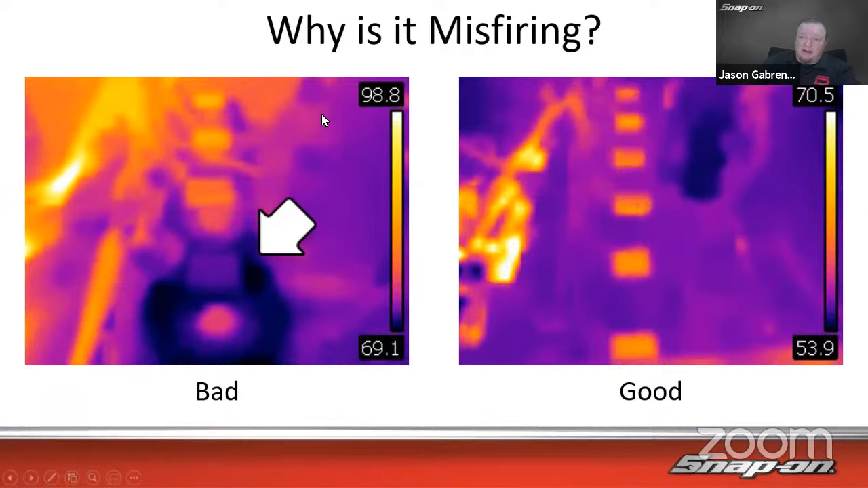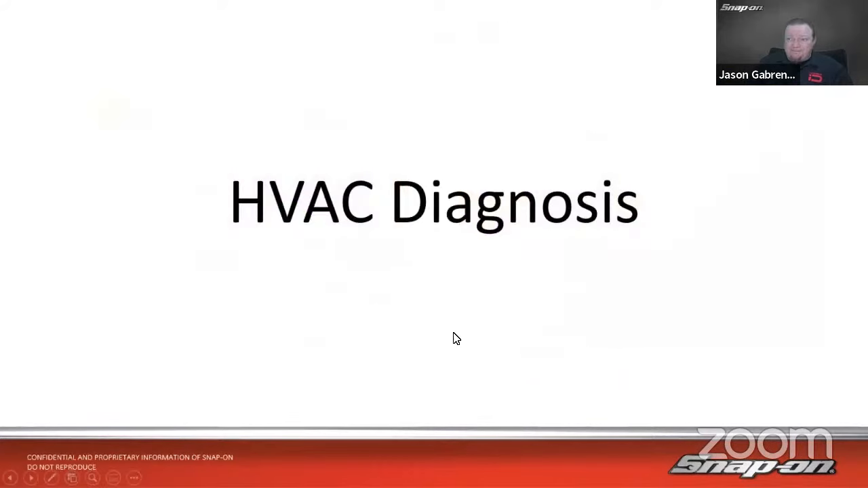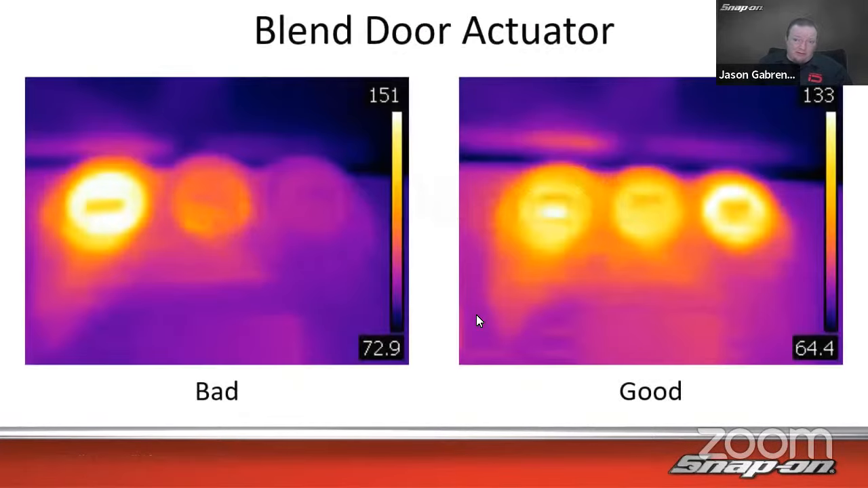So I see, okay, I got 3 operating coils and this coil is not operating at all. It is relatively cold, about 70 degrees. It's room temperature. It's not actually firing, no electricity flowing through there. How about HVAC? This is a good one.